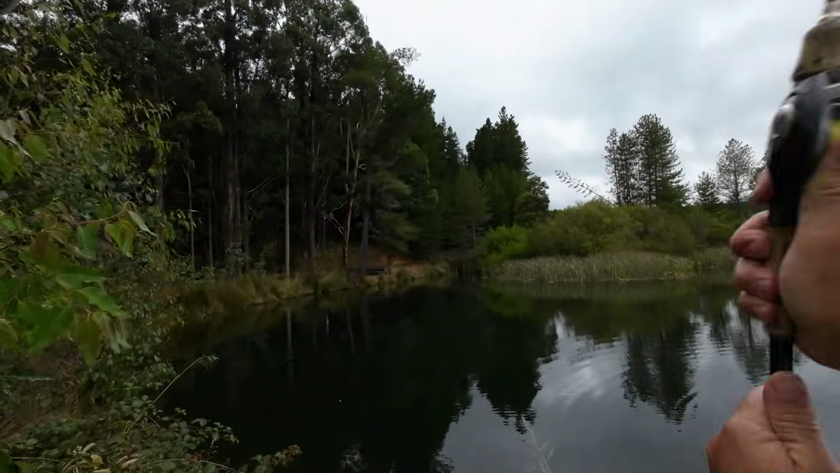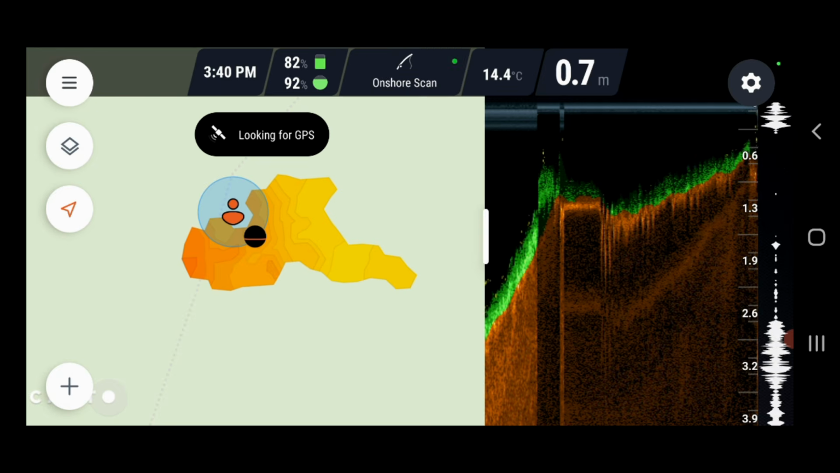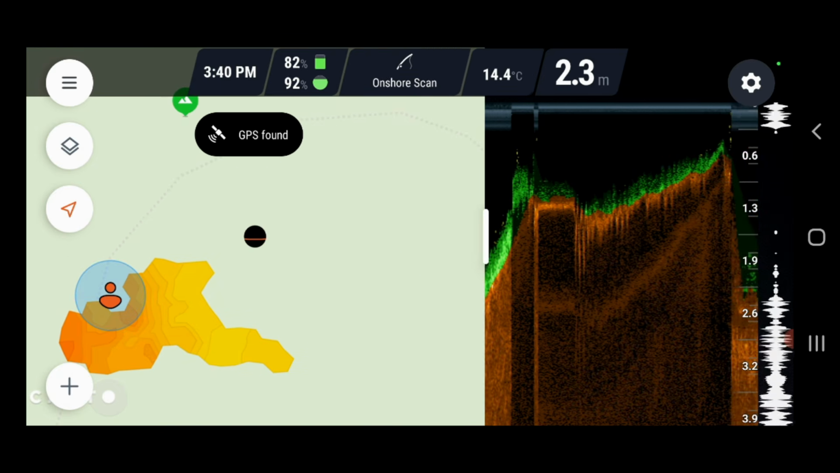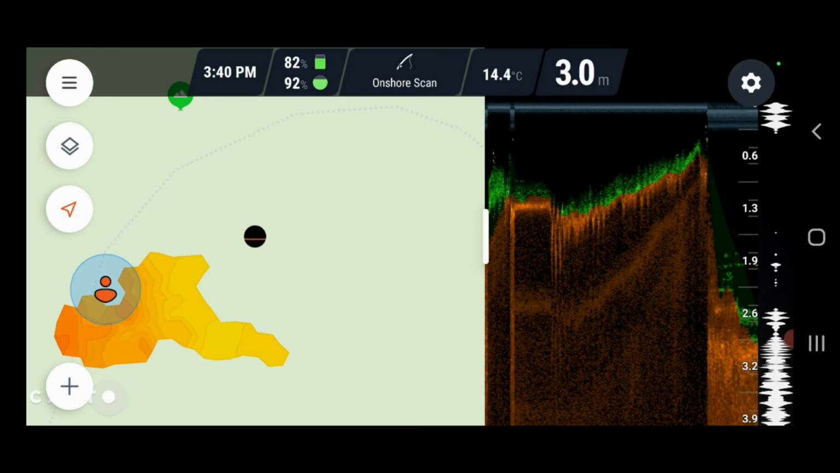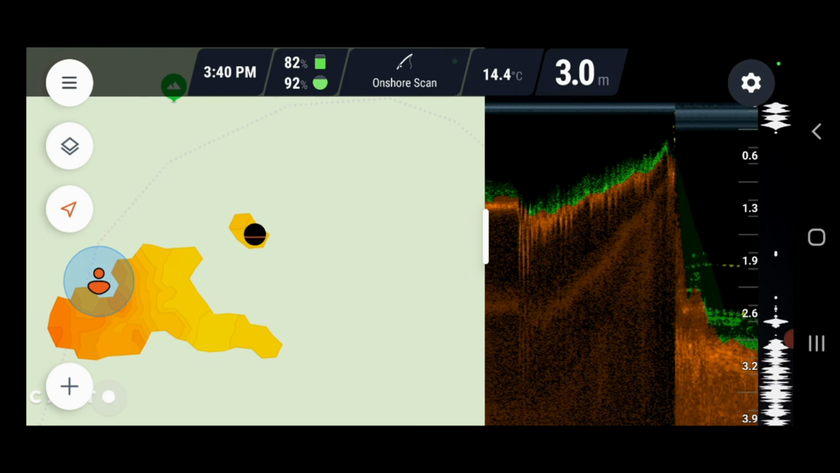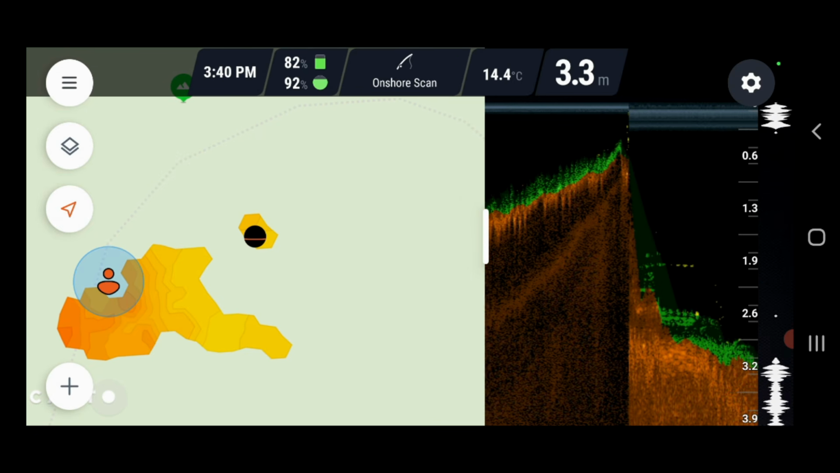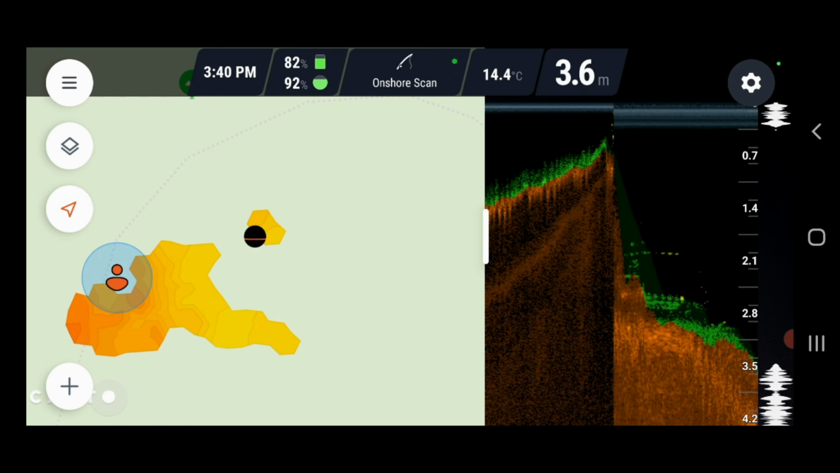Right, let's go way over there where I haven't made a cast yet. Wow, I think I need to put some new line on this reel. That might take a moment to detect, it's a fair way away. Right, there we go. Now I'm going to stop talking, and I'm just going to do some scanning, and then we'll have a look at the map when I'm finished.